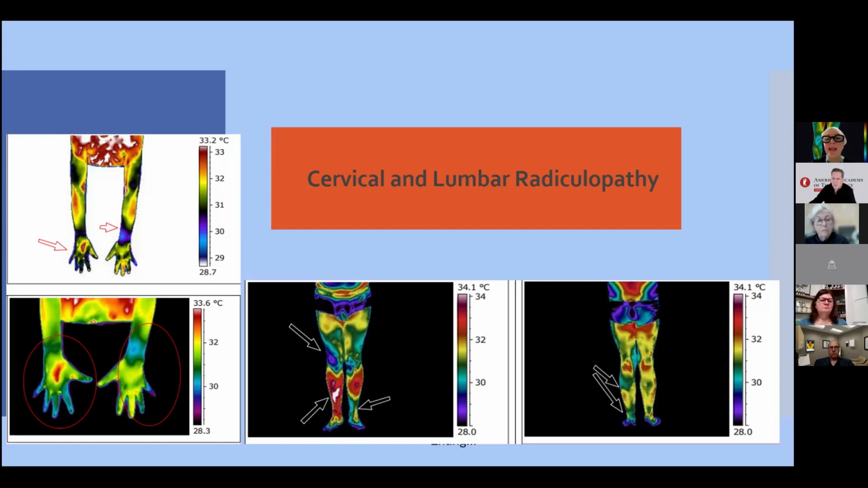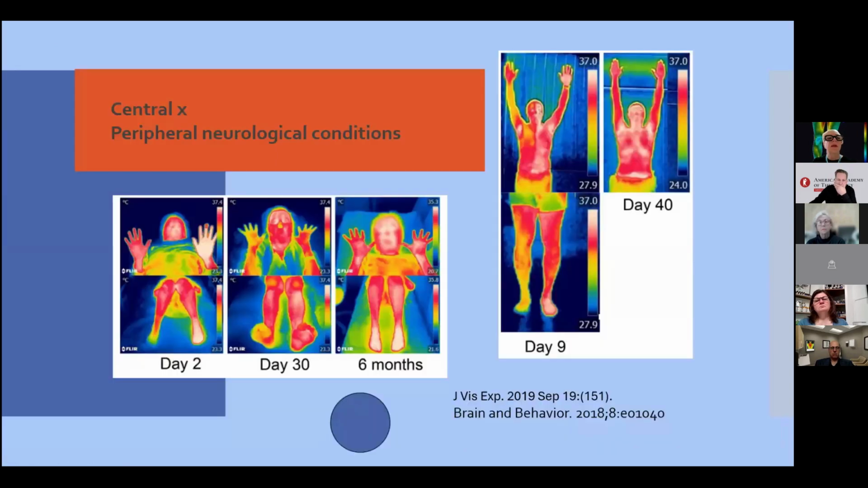It's a very easy and quick way, during your examination, at the same time as your physical examination at your clinic. You can see the difference between peripheral neurological conditions and central conditions. Here we can see in this paper the images of a patient at three different moments.